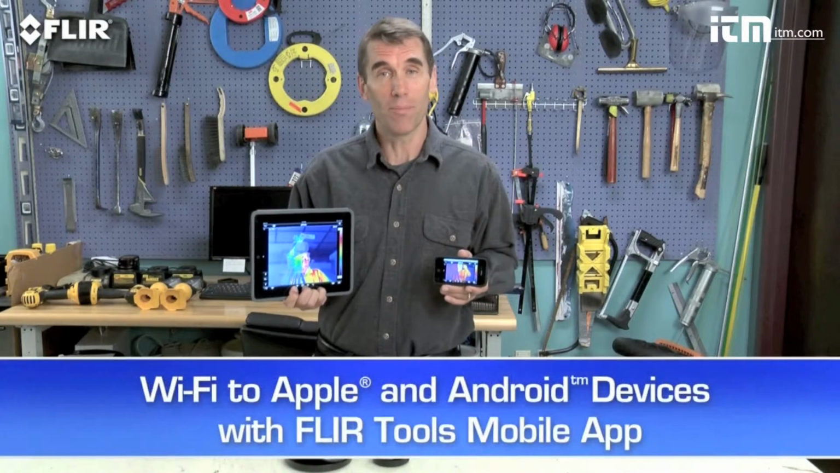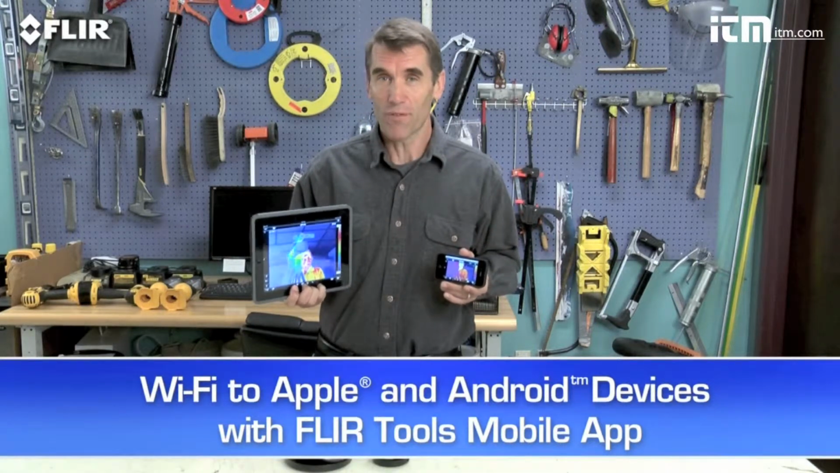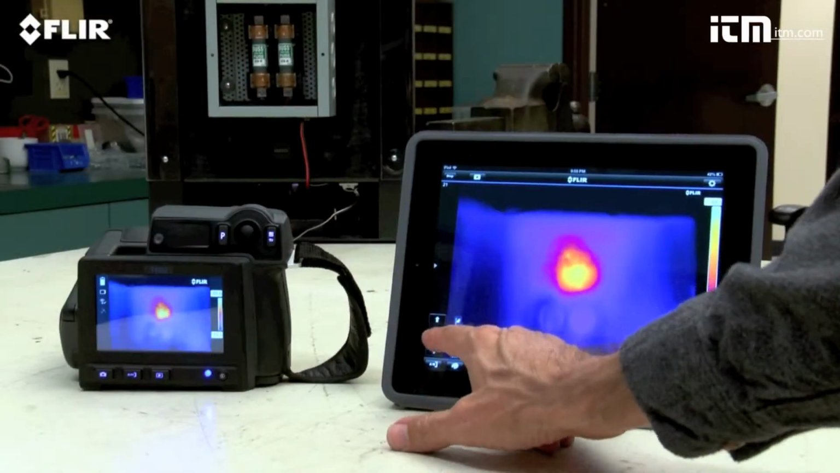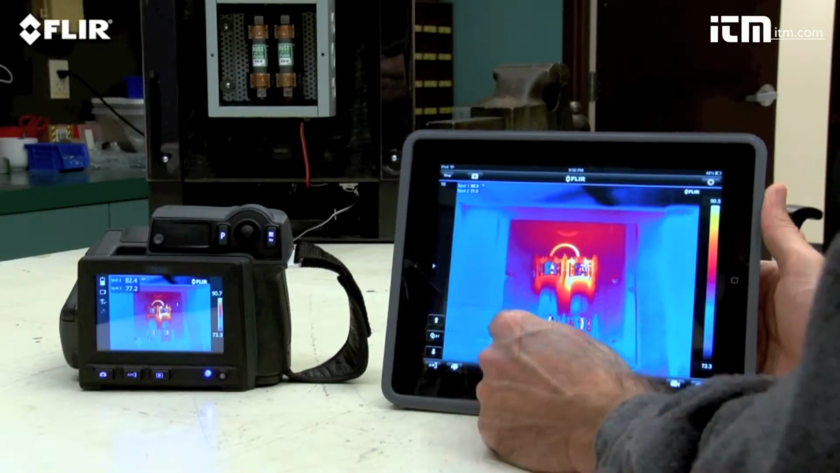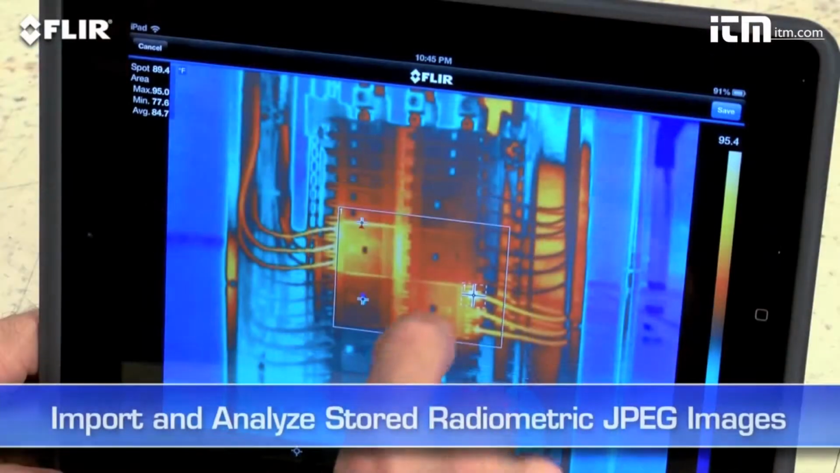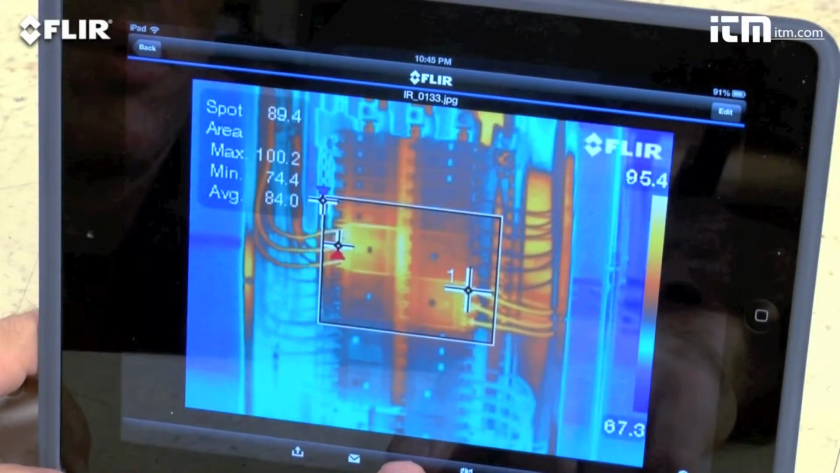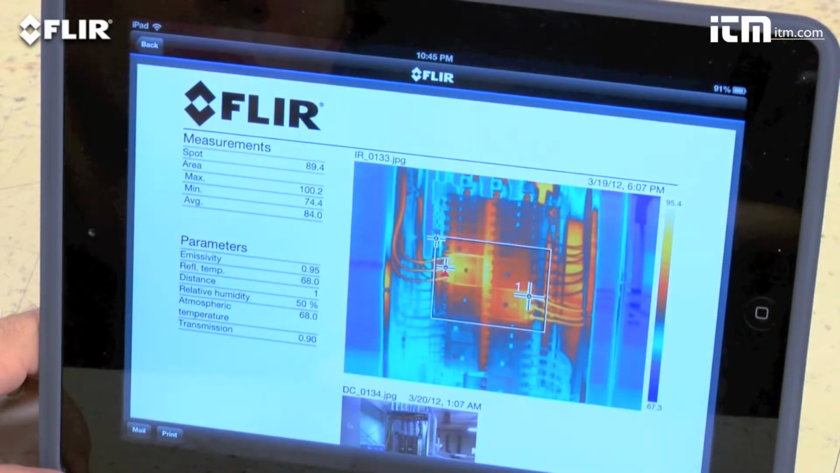Speaking of mobile, every T-series camera features Wi-Fi communication, so you can stream live video to your smartphone or your tablet using our FLIR Tools mobile app. It also gives you remote control of camera functions like focus, level and span, color palette choices, and temperature measurement tools. Handy if you or someone else wants to monitor and adjust the image from a distance. You can import and analyze stored JPEGs with the app too while you're still on site. Quickly create a professional report and share it by email to get a faster response.